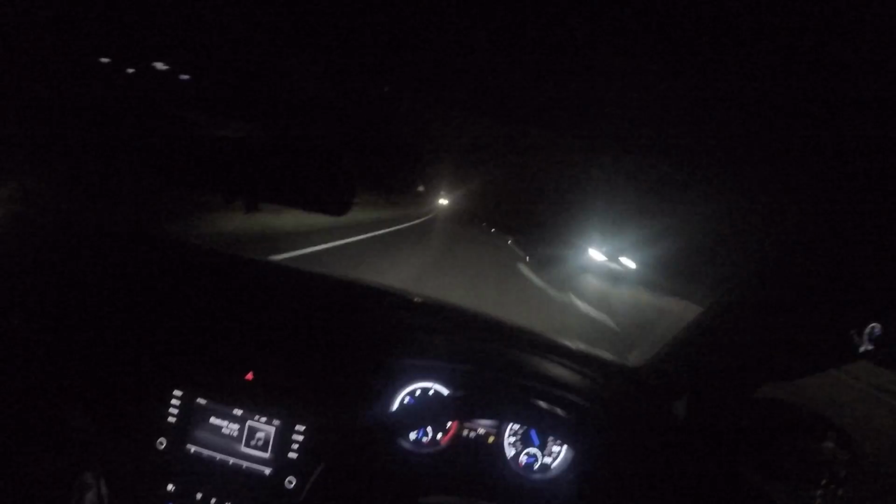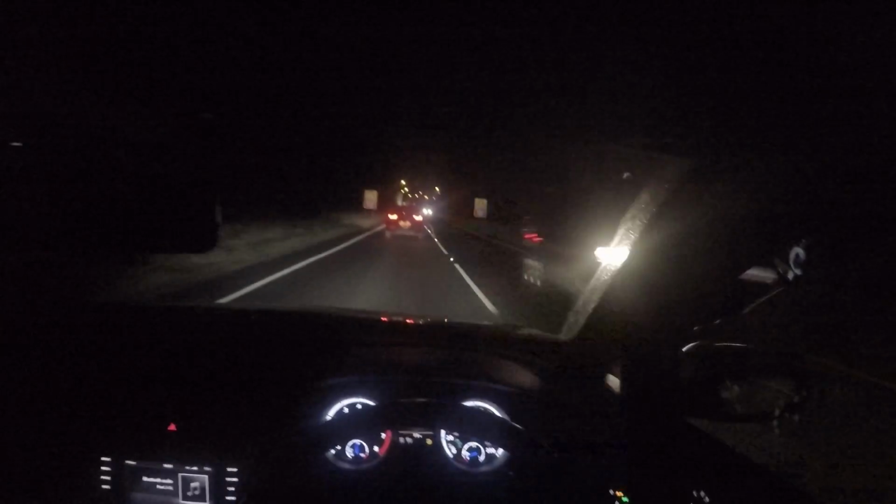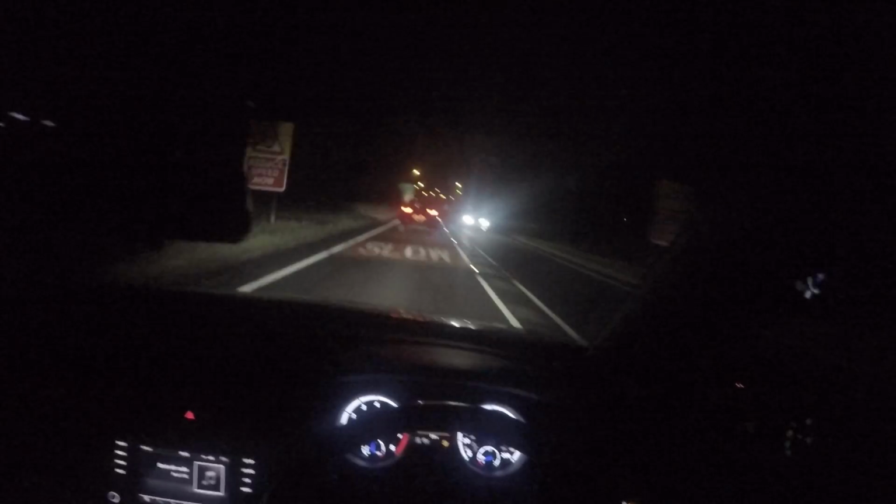But I'm really impressed. I'm going to drive down this road and I'll catch up with you guys once I've turned around and I'm on the way back down. Right, roundabout's coming up. Let's see if we can pin it. Let's see what happens. I'm just going through a YOLO moment. Let's do it. Let's do it.